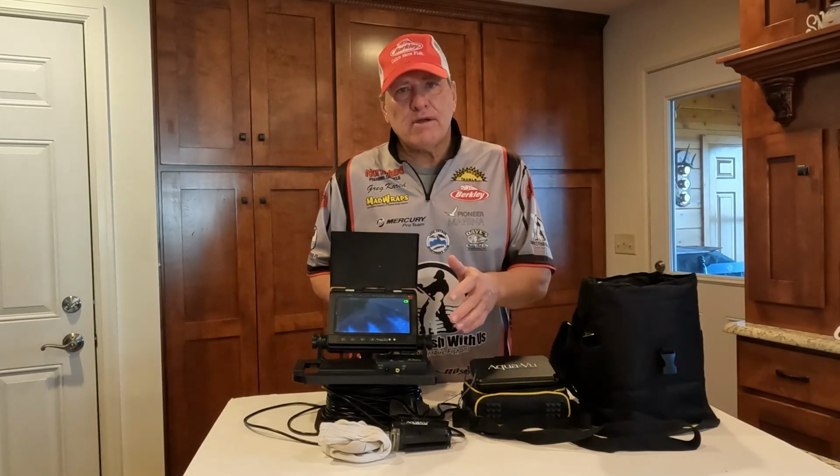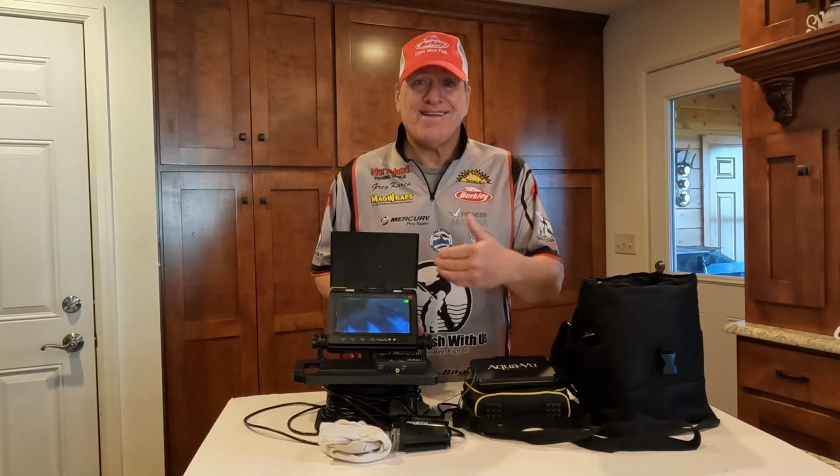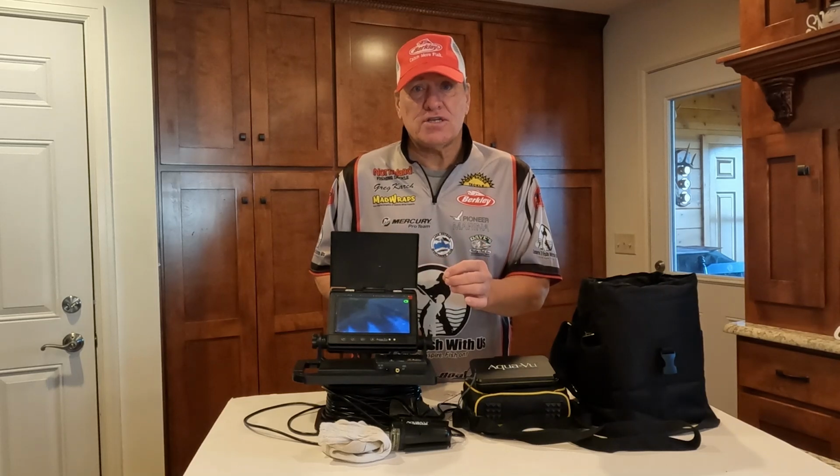Let's talk cameras. What I really like about cameras is when I put it down there, I must have the camera right where the fish are, and I must have it angled towards the fish, so it can be a lot of work trying to get that camera lined up. But I can tell exactly what species that fish is, and I can also see when I'm jigging and all that, how are they reacting to my presentation.